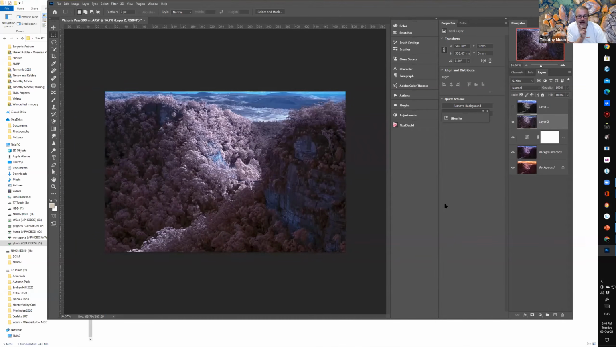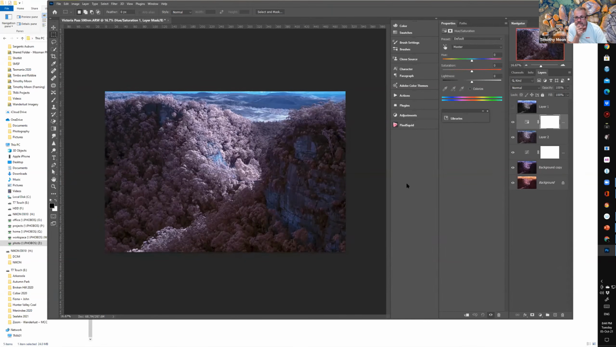And then, because I've got essentially red and blue, I can change the tonings of the blue, and I can change the tonings of the reds. All right, so if I come here and I go Hue Saturation, and without selecting anything in particular, if I just change the hues, you can see what happens to the image as I roll through.